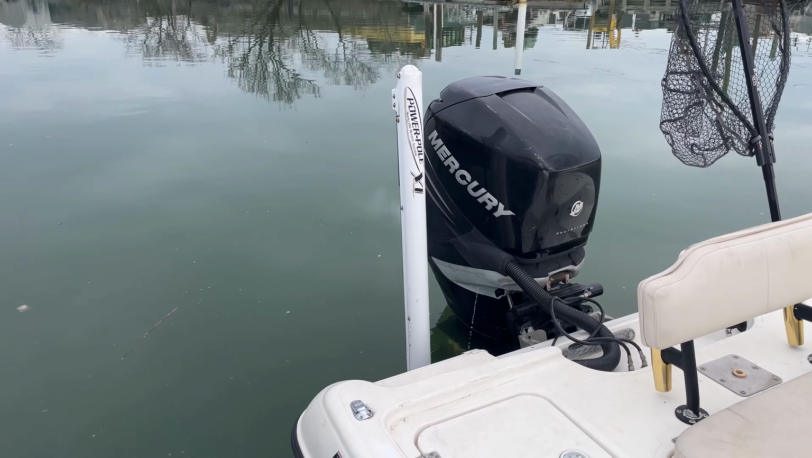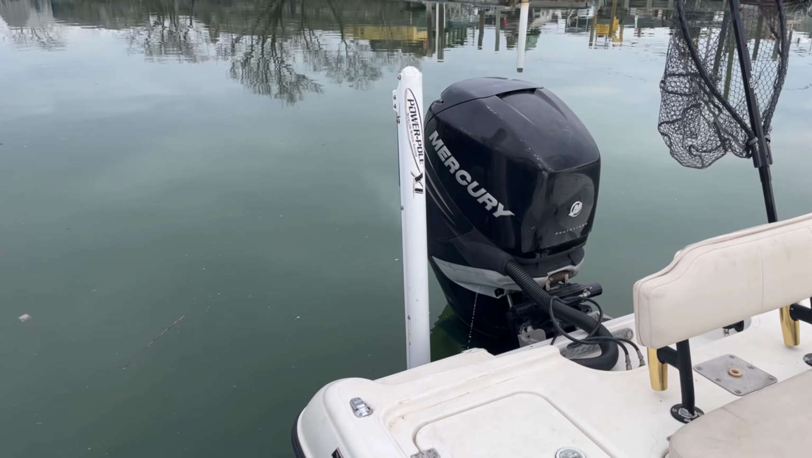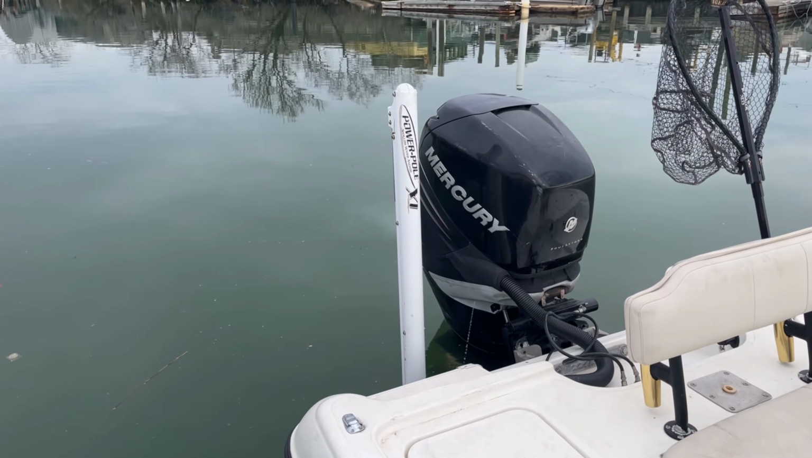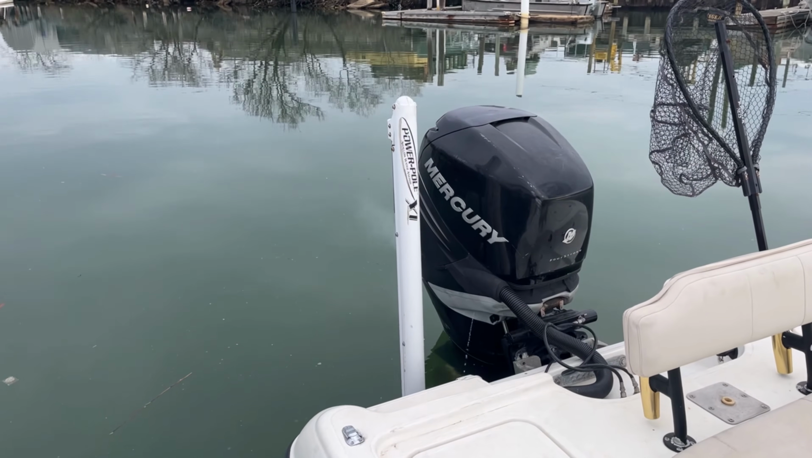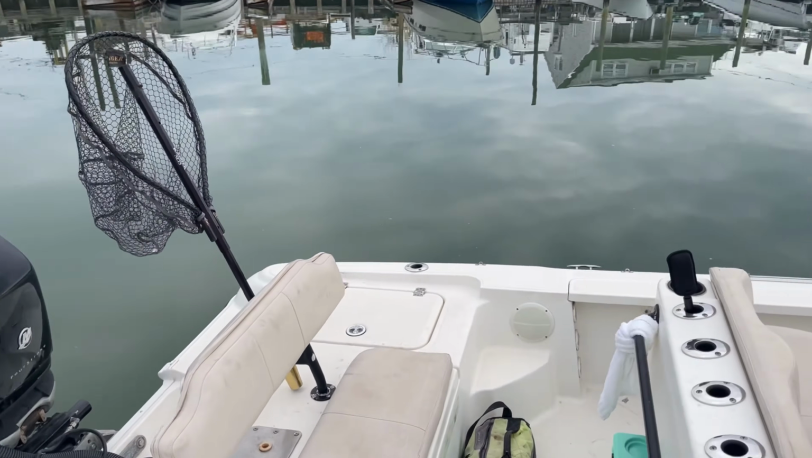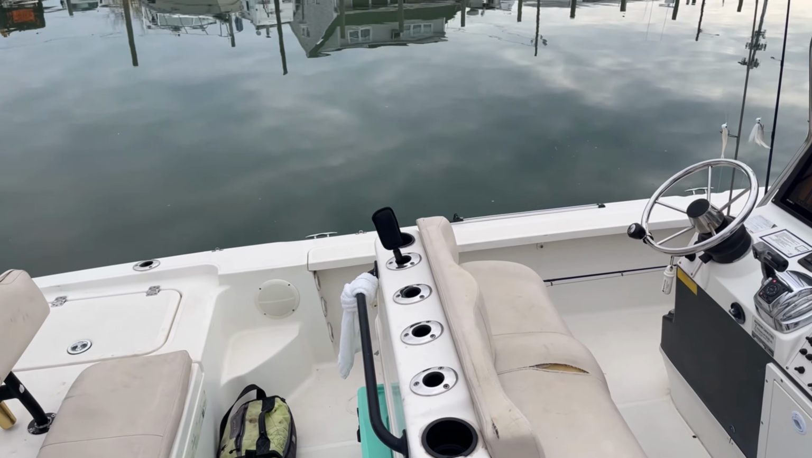And we also have the shallow water anchor. So in 8 feet or less, we could just sit there and lock in with that. Cast right where we need to, along dock lines, marshes. It's going to be exciting. Okay, let's get on this thing and show you the other features of it.